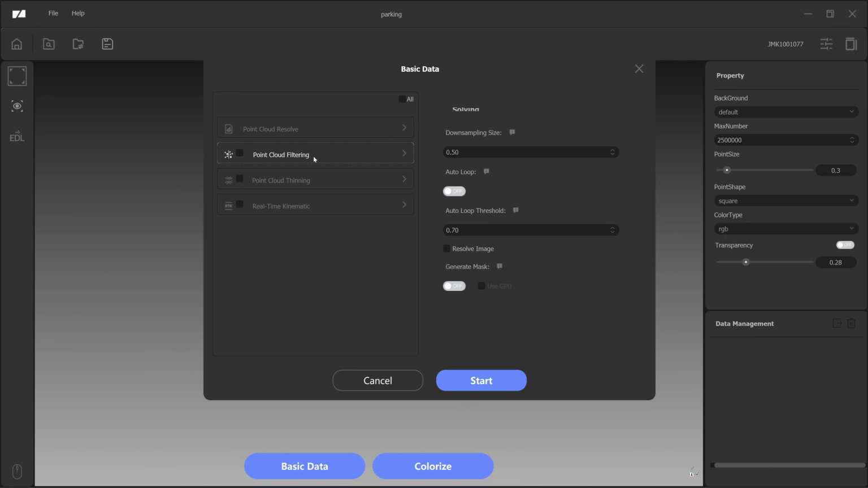And the second tab is point cloud filtering, and this will filter out the noise. I found that it worked quite well, especially when I 3D scan while cars are running. It will erase the trace of the cars and motorcycles. So I will click this, and I will also click the point cloud thinning. If you click this too, the process will be a little bit longer.